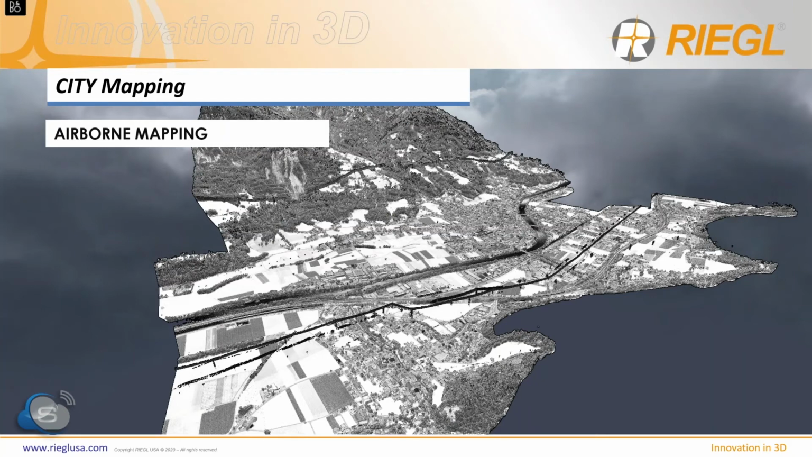To conclude this impressive project, here's a nice shot of the airborne data.